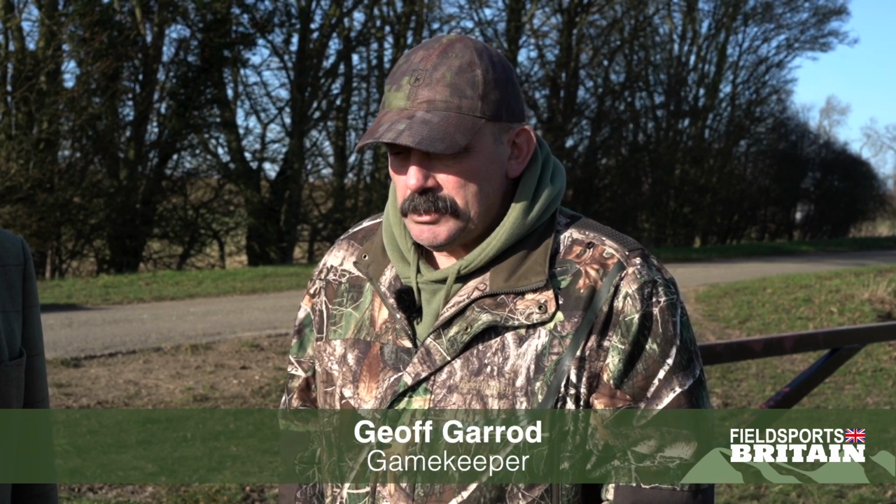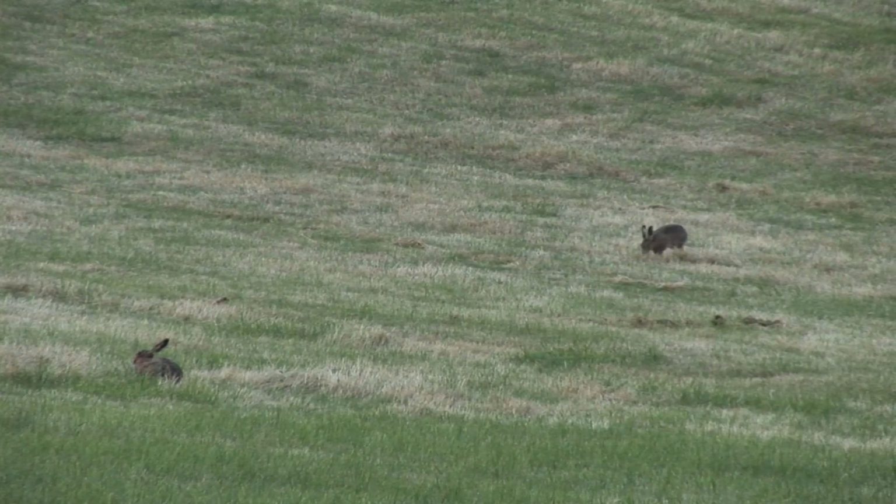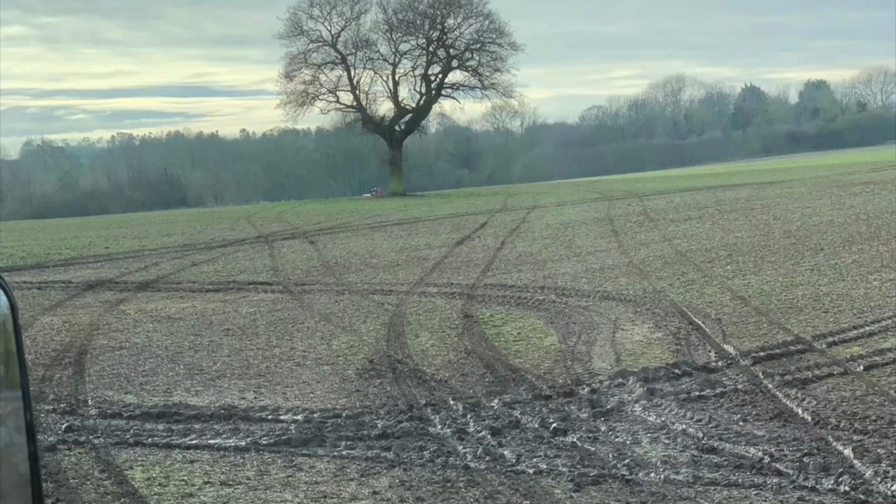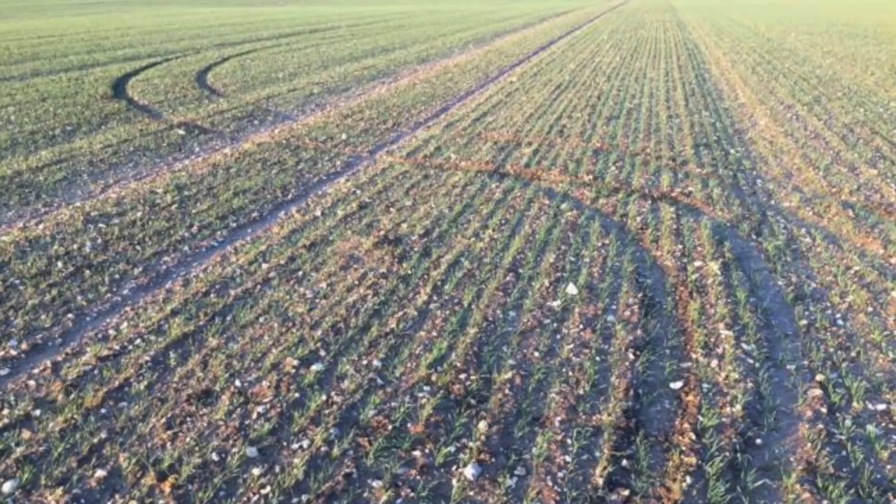When I first came here, the hare population was very small. Literally you'd see the odd one. On arriving here, as part of my job, predator control was one of the biggest parts. And over the years, the hare population did increase. But with an increased hare population, the biggest problem that we had was hare poaching. We were getting inundated with people coming on here chasing hares, illegal coursing. The effect on the hares was devastating because our population plummeted because people were coming out here daytime, nighttime.